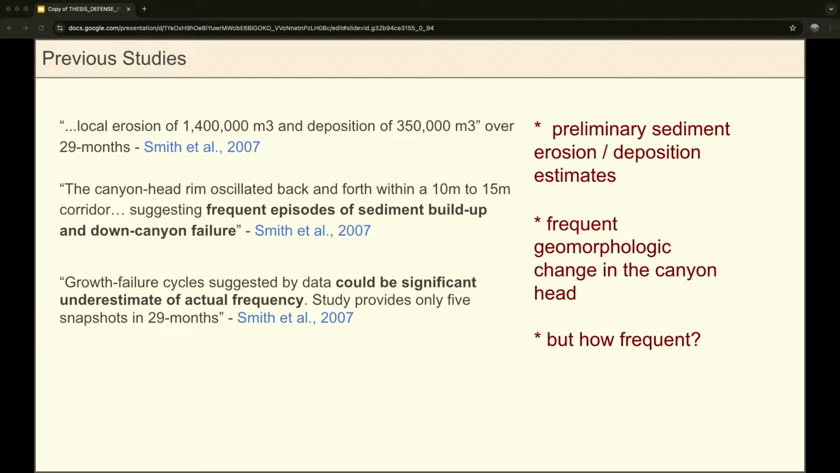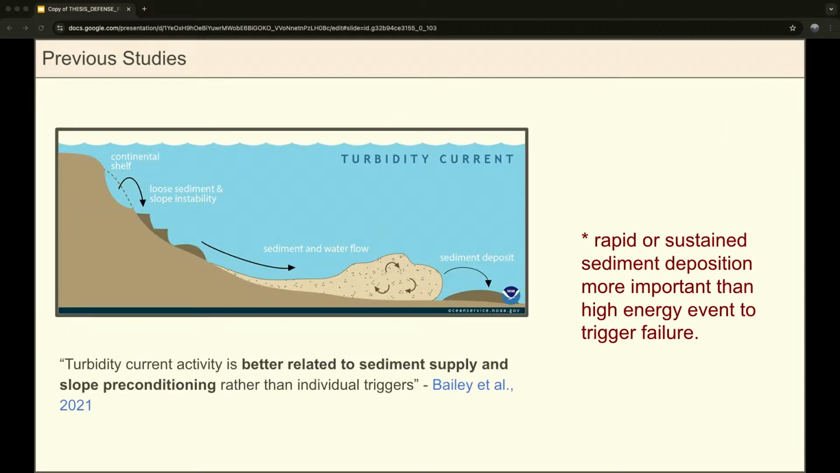And those surveys also showed that the canyon head is quite active with these common oscillations of 10 to 15 meters occurring at the canyon rim, which is suggesting that frequent episodes of sediment buildup and erosion are happening there. But they also acknowledged that the sediment deposition and erosion cycles might be occurring much more frequently than that 3 to 6 month survey interval at which they were mapping.